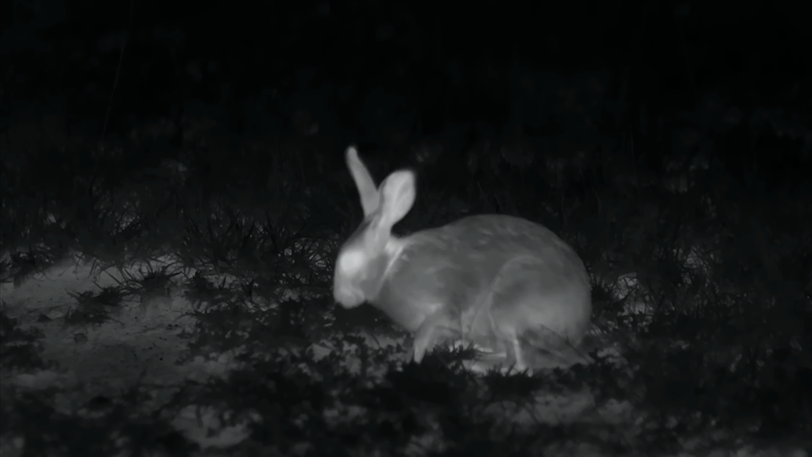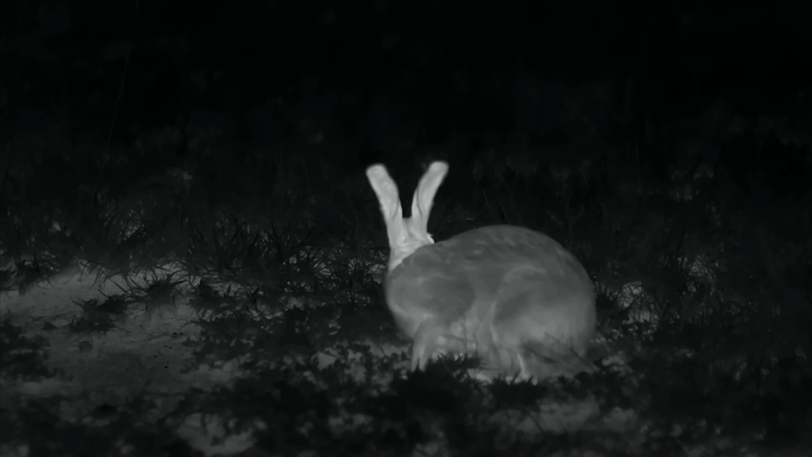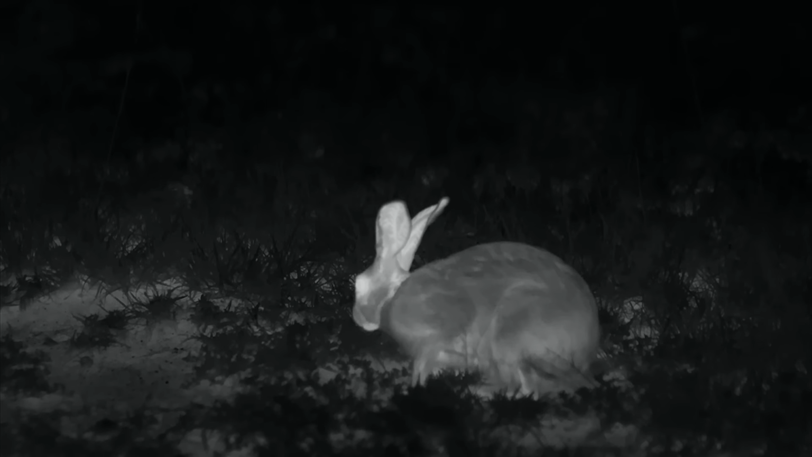This young leopard male wouldn't say no to a little snack either. Unfortunately, hares are no less nimble than spring hares.